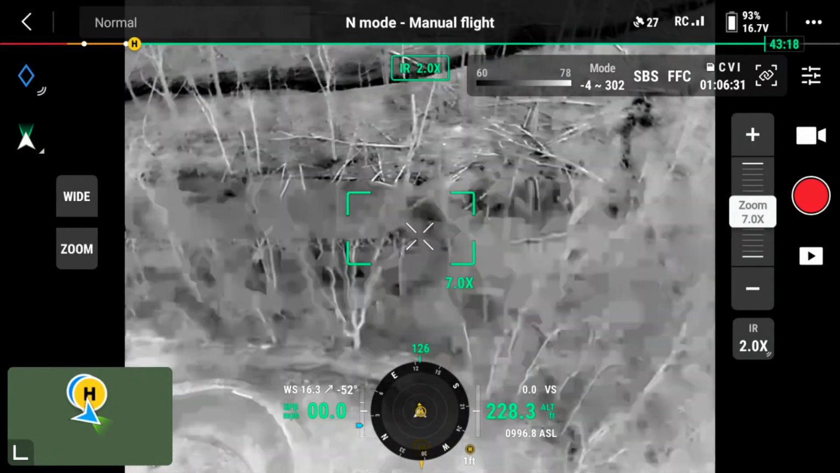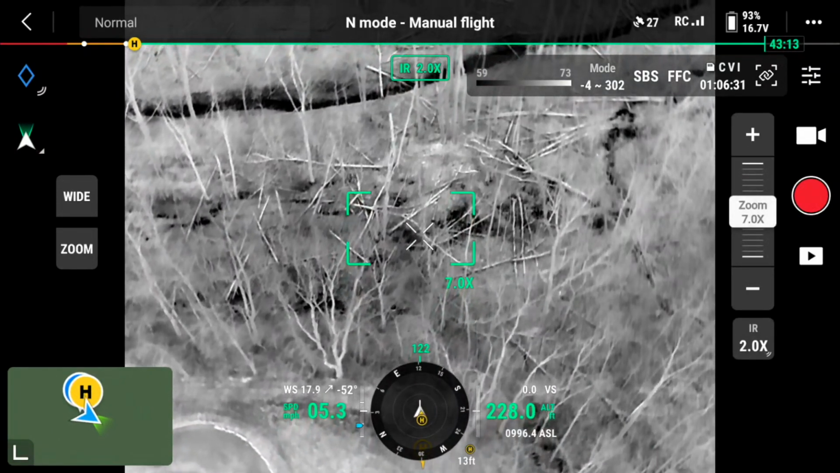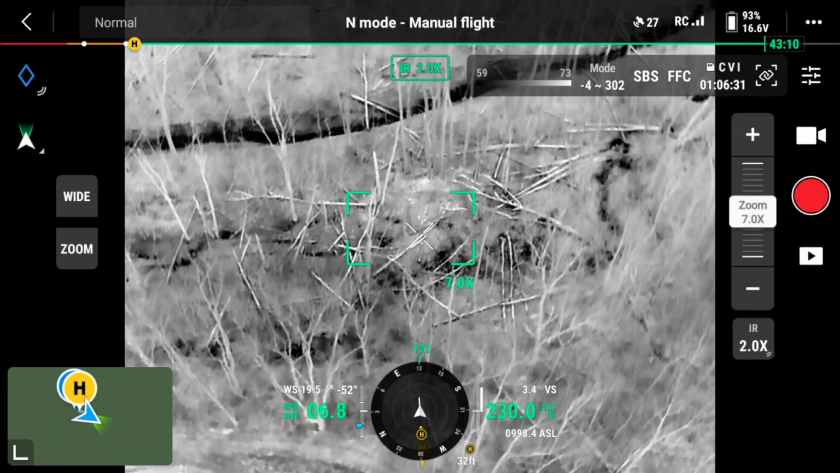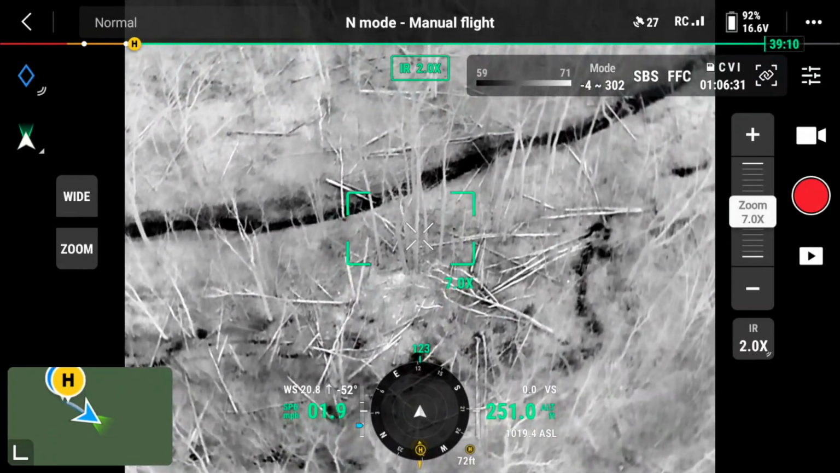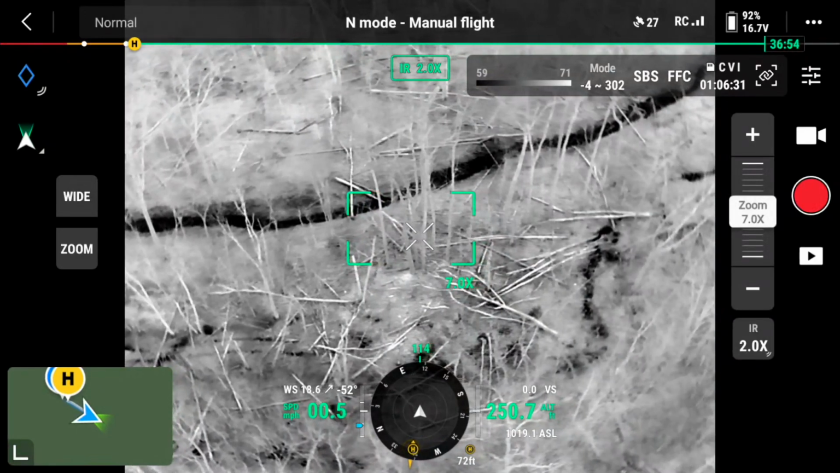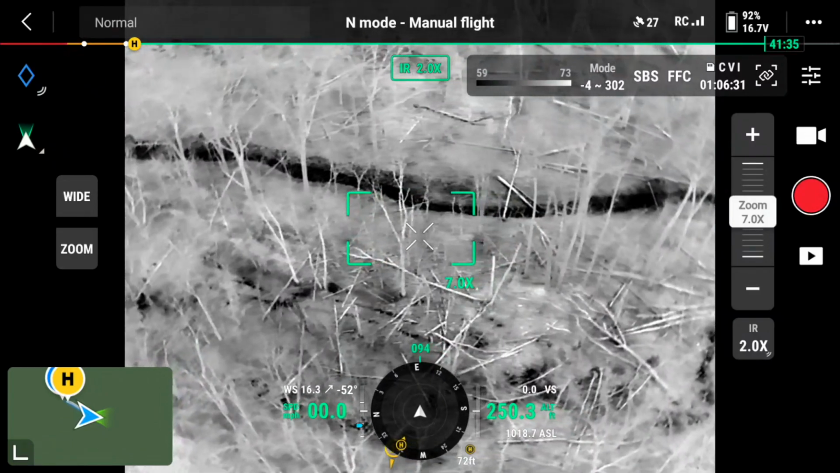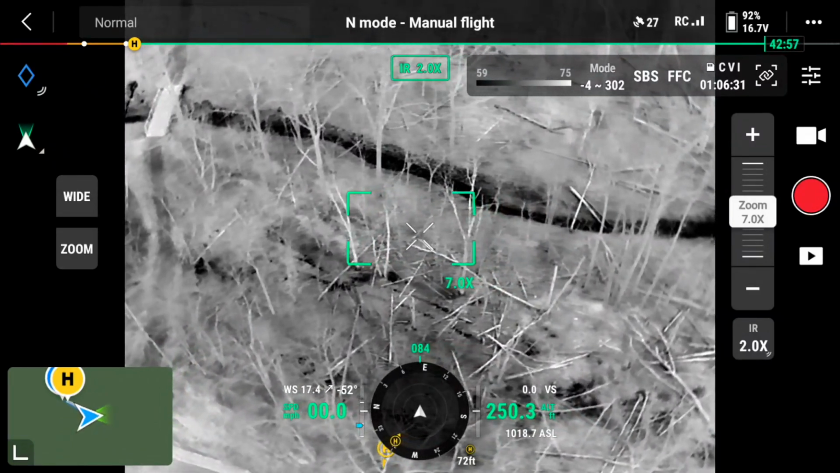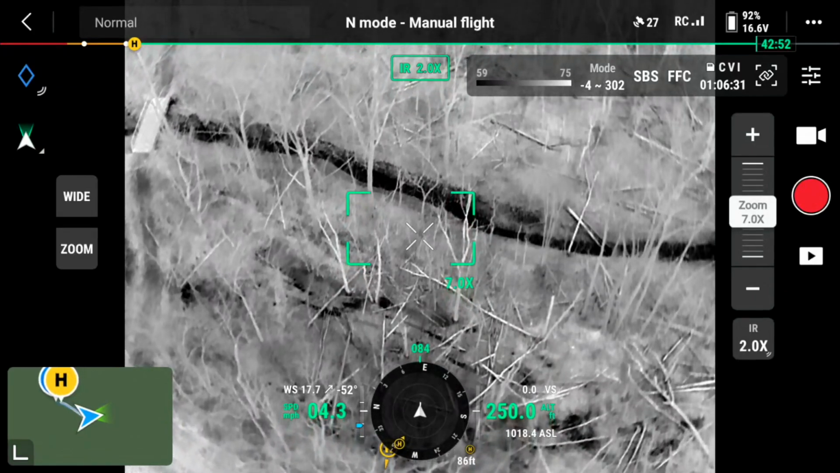What I have for you is the screen video from my Mavic 3 thermal. The controller is an RC Pro. It came with the unit. I really like the controller. I don't have a lot of experience to tell you if there are others that are better out there, but it is a very nice controller.